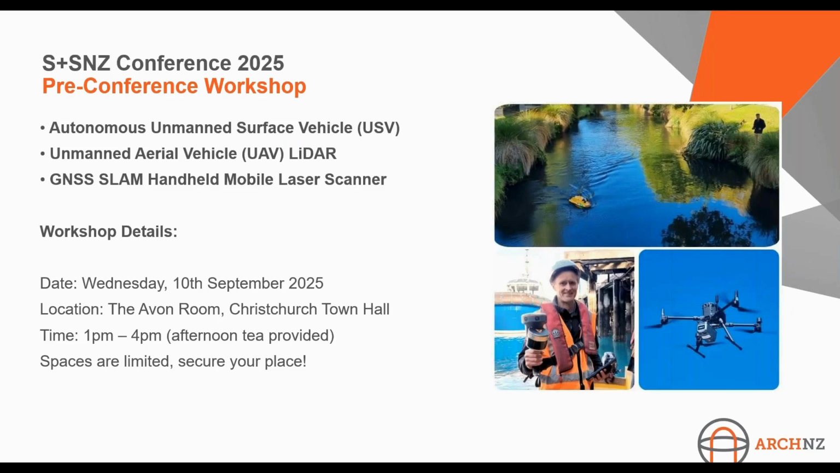And if that whets your appetite, we're going to have a deeper dive into these technologies in a pre-conference workshop. Any of you planning to attend the Survey and Spatial Conference in Christchurch in September, the day before we're running 2 workshops actually. In the morning, Bruce and Richard are running a GNSS workshop, and then in the afternoon we have an autonomy and reality capture workshop. It's the same tech you'll see in the roadshows, but we'll take a deeper dive into the workflows and how you can put the data sets together into a single model and automate some of the extraction for deliverables out the other end.